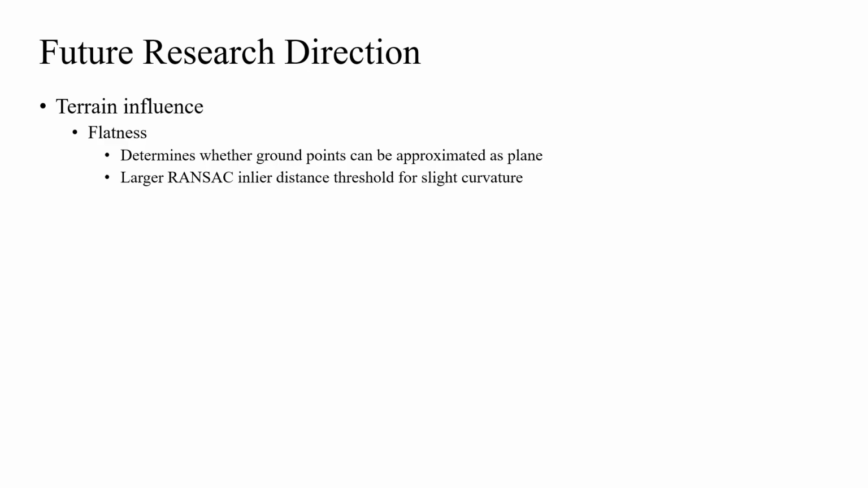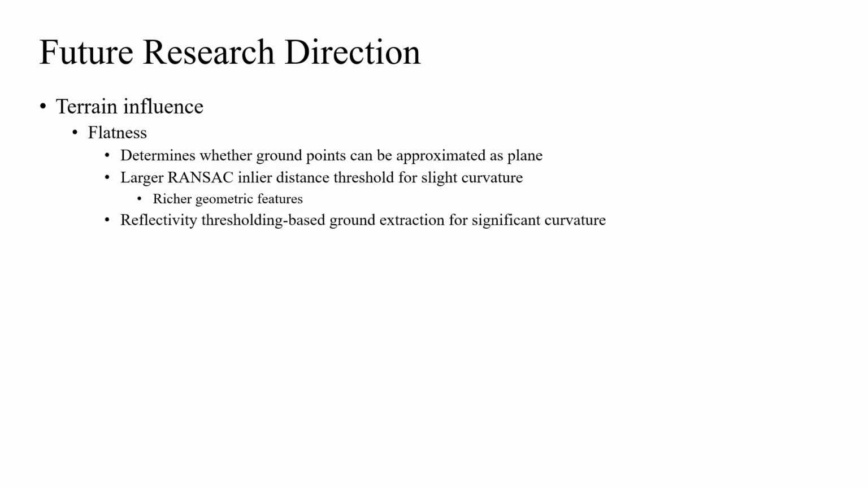Compared to flat terrains, curved terrains also contain richer geometric features that assist ICP-based point cloud registration. However, when in-frame terrain curvature is significant, alternative methods such as reflectivity thresholding might be more effective in separating vegetation points from ground points.